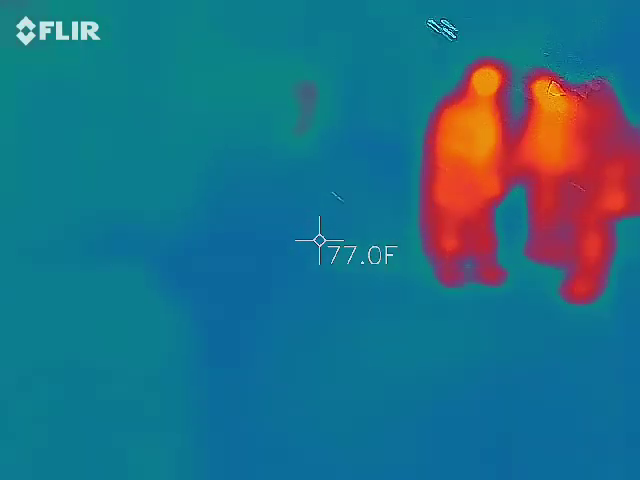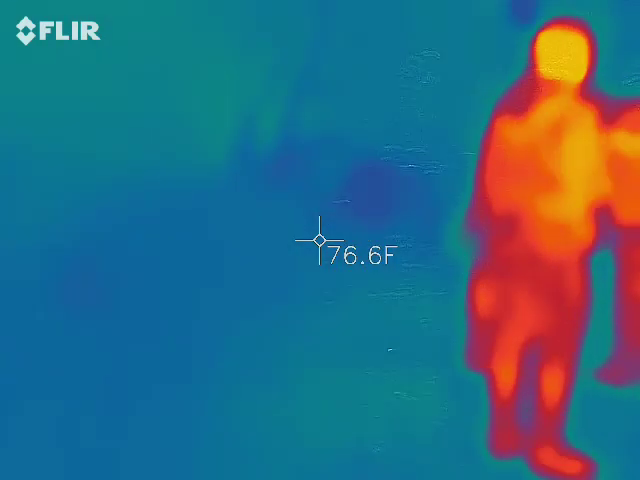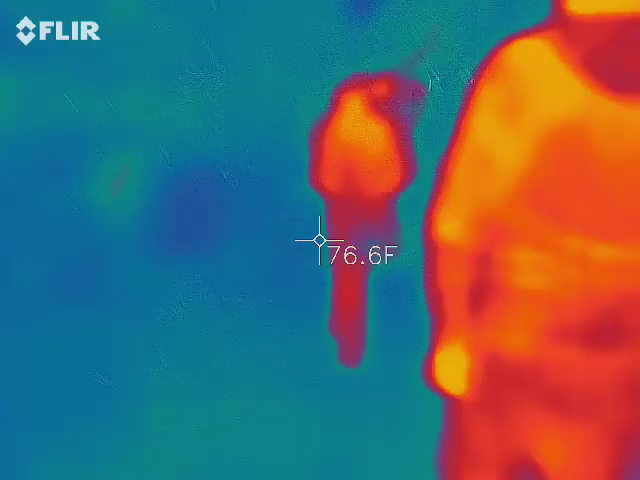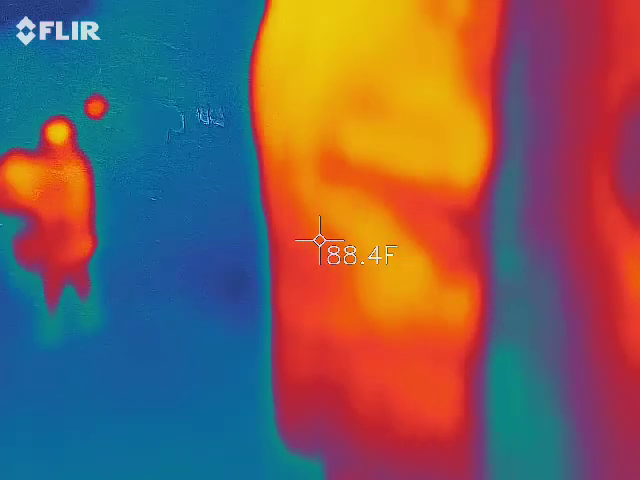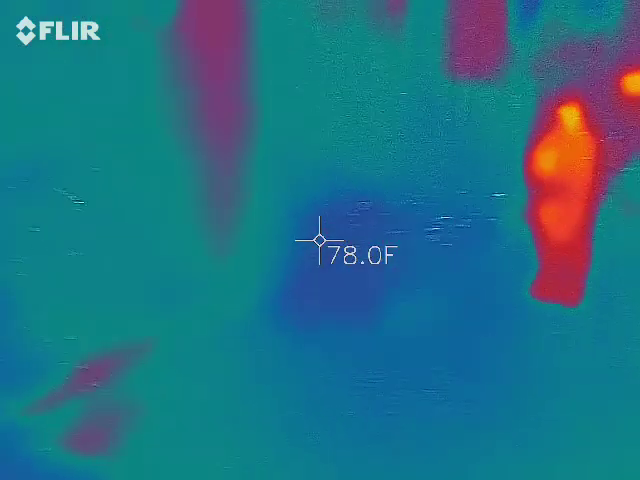I feel like it'll burn. Oh, look at that. Oh, how cute. Look at that entrance, Rosie. For the little leaves on the floor. I don't want to live right there though because people really want to stay here.